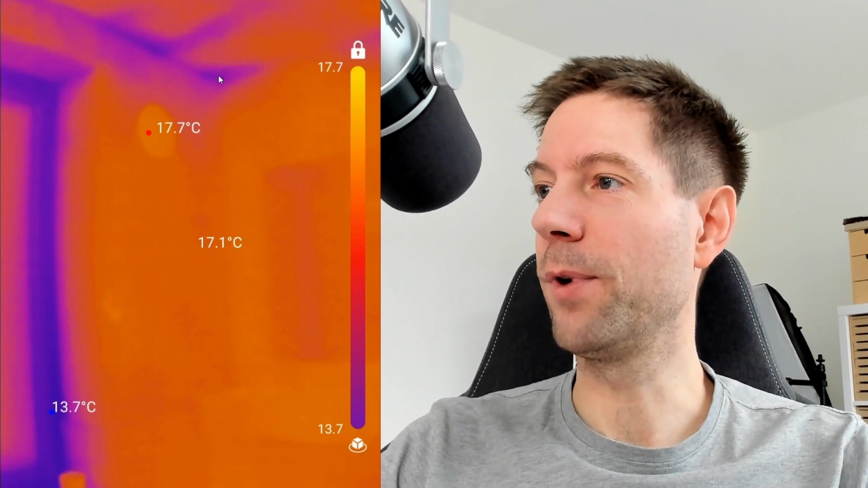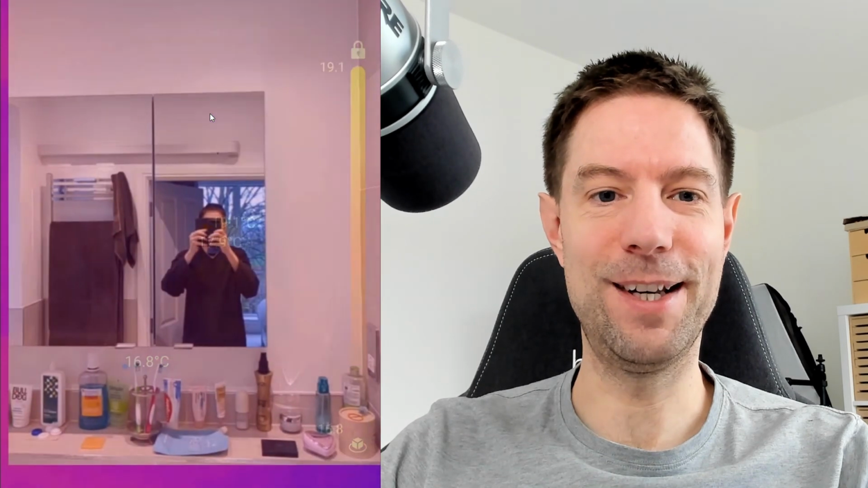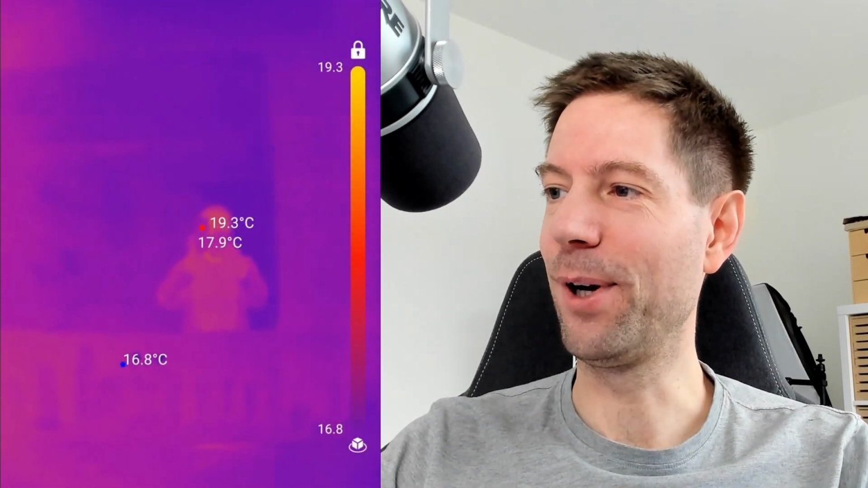So that's why the one in the kitchen looks cold and this one looks about the same temperature as the rest of the house. But again, we've got this same issue with a little bit of cold right along the corner between the ceiling and the wall. And once again, very cold window frames. And just for a bit of fun, I had a look at myself in the mirror, because you can see the heat is also reflected by the mirror as well as the visible light, which I thought was interesting.